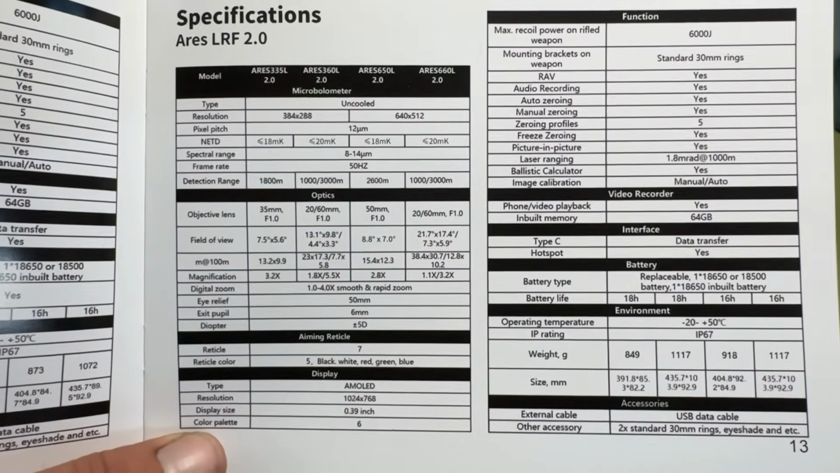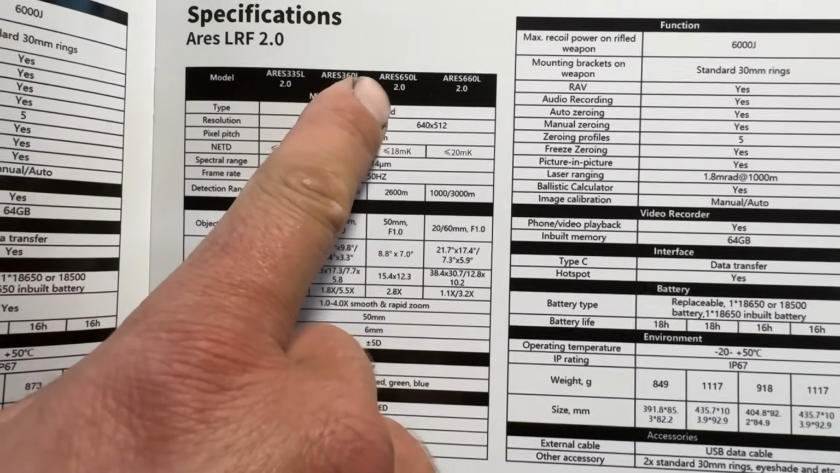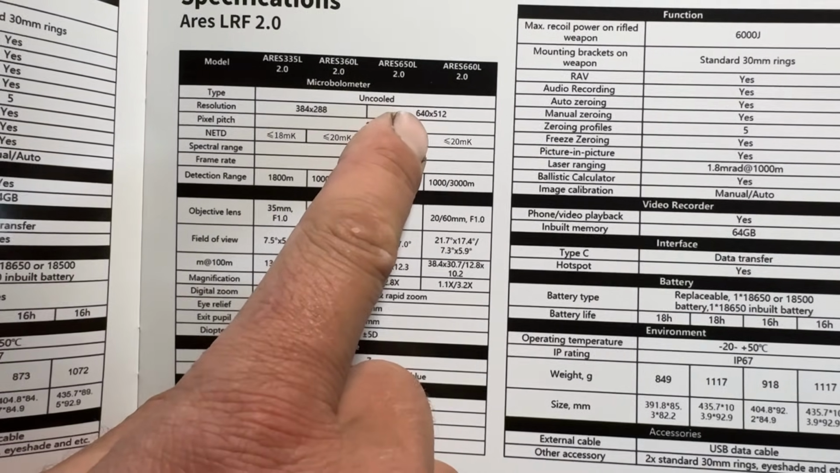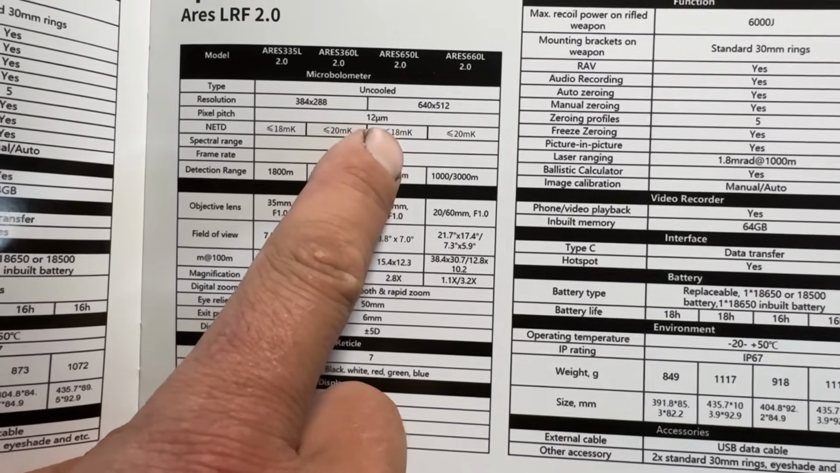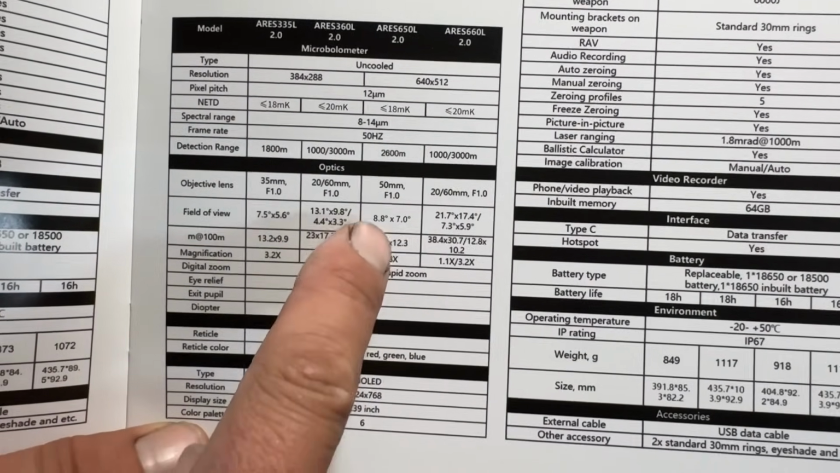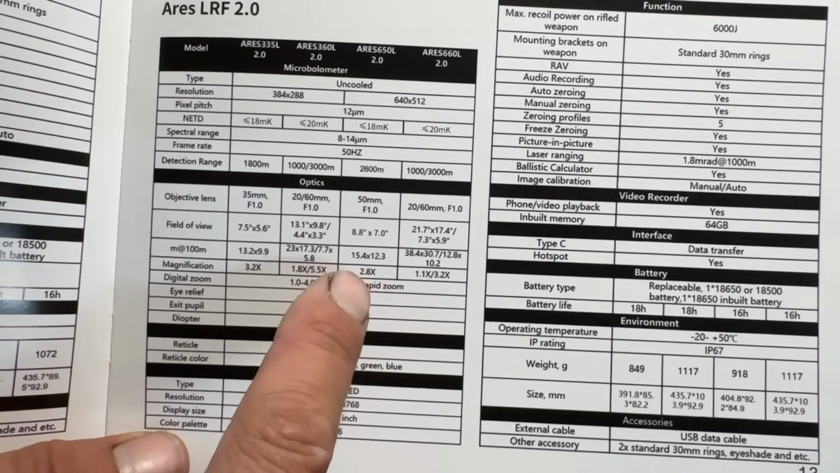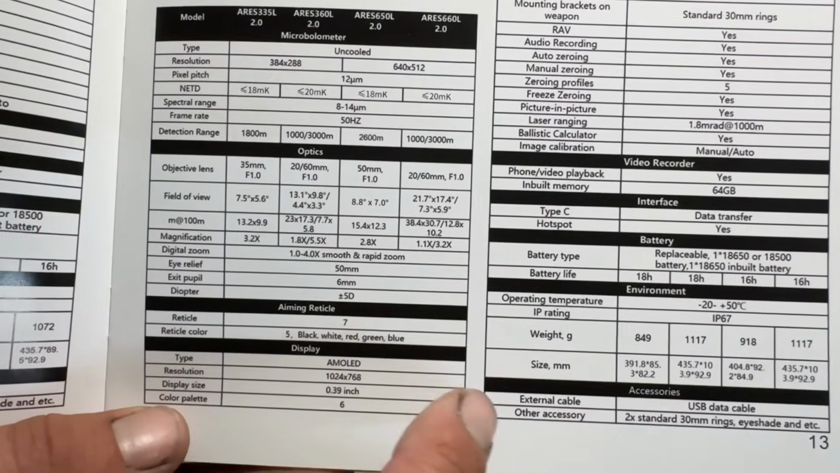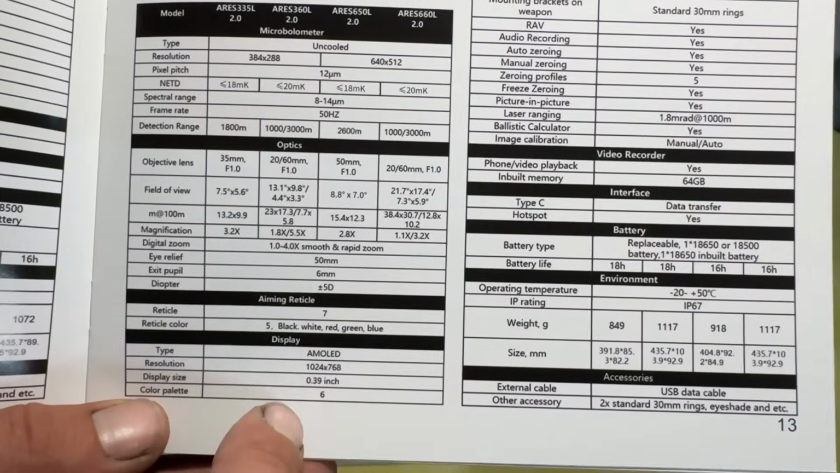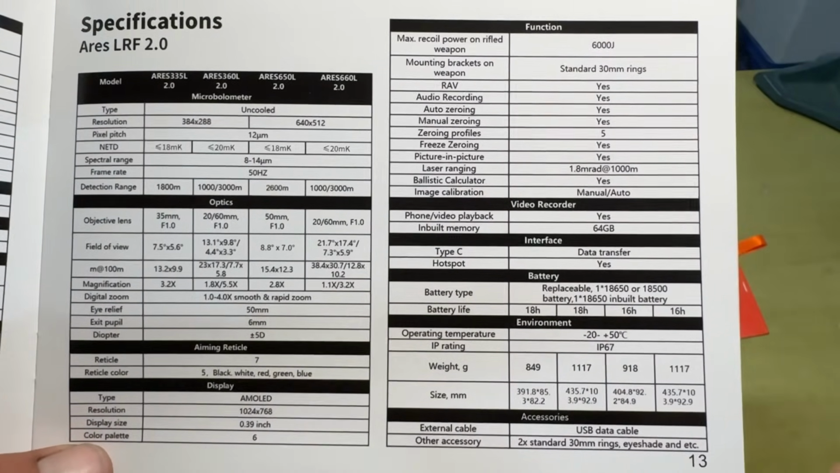Okay, so here are the specifications for this model, which is the Air 650L 2.0. It's a 640 by 512 sensor with an 18 millikelvin, 50 Hertz refresh rate, f1 50mm lens, 2.8 times base magnification, and 50mm eye relief. You've got all this other information; you can pause the video and check that out if you want to see more.